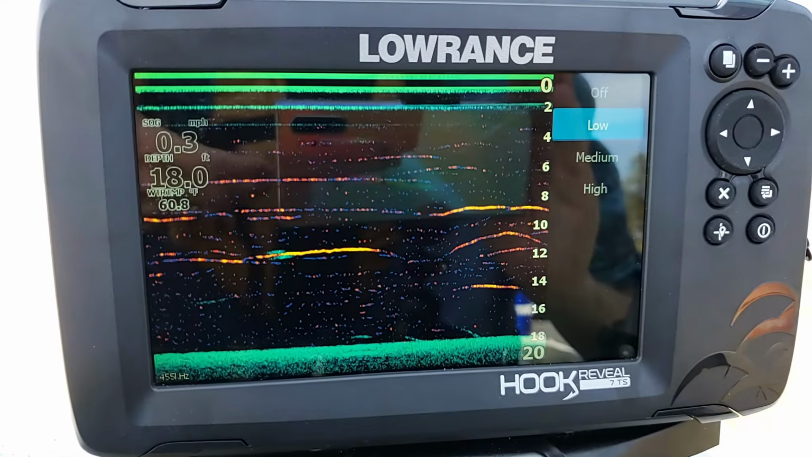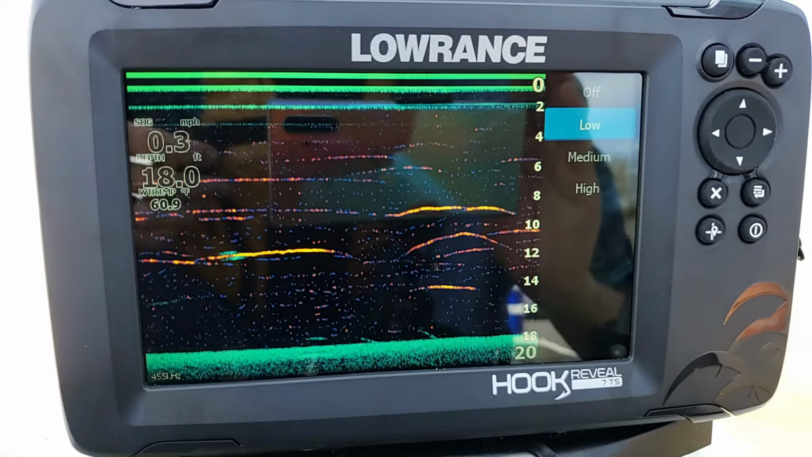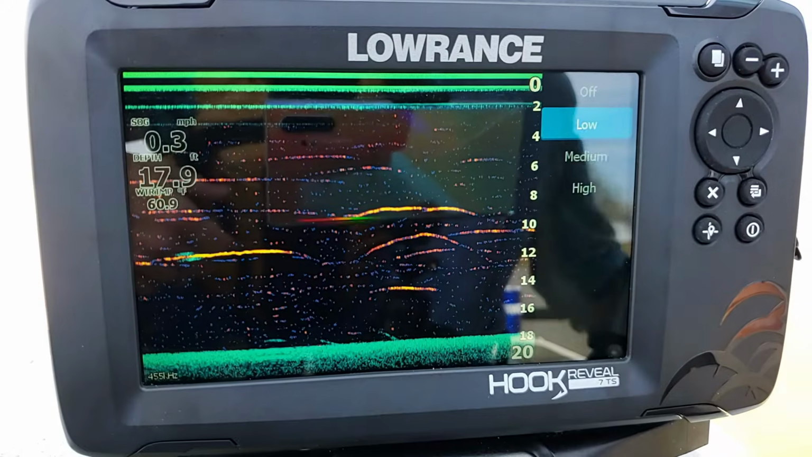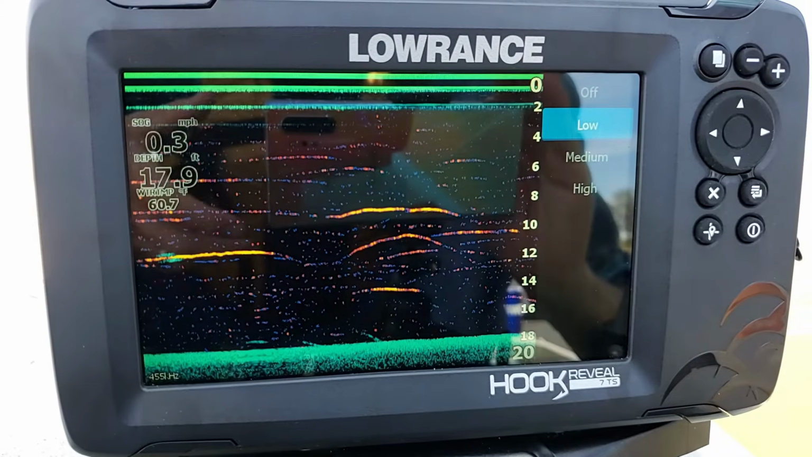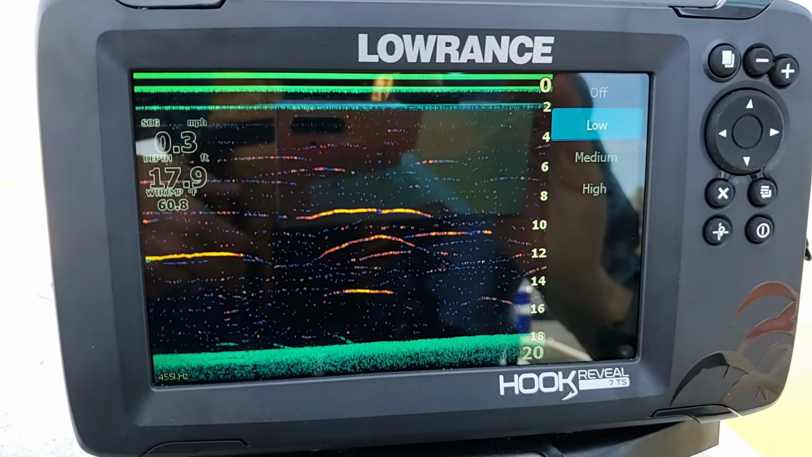But like I said, just don't go too high with it if you don't have to, because it does filter out other objects in the water like fish. So I like setting mine to low, as a generalized setting, unless you need to go through and manually adjust it.